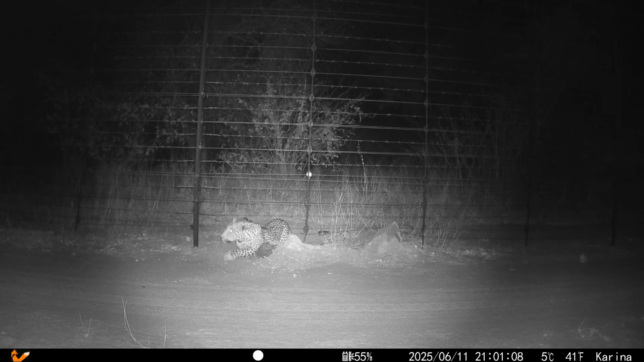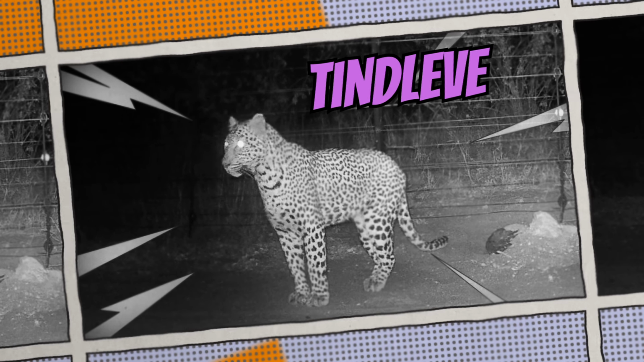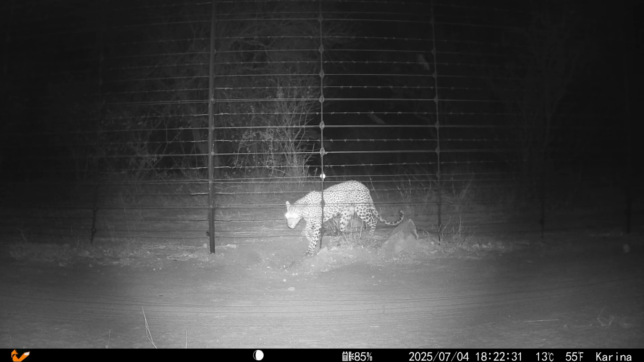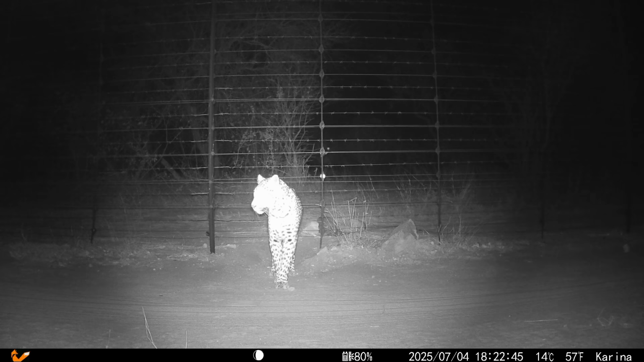Right, I've introduced you to Mafu, Vuuxika, Dzaha, Kulua and her cub, but there's another female that I started seeing on the trail cameras in March this year, and I named her Tindleve. At that stage she was already an adult, but still much smaller than both Kulua and Dzaha. The name Tindleve means ears in the local Tsonga language, referring to what, at least to me, looks like a massive pair of ears. As far as I'm aware, she hasn't ventured deep into the estate, but I'm interested to see whether that changes when Kulua passes away.